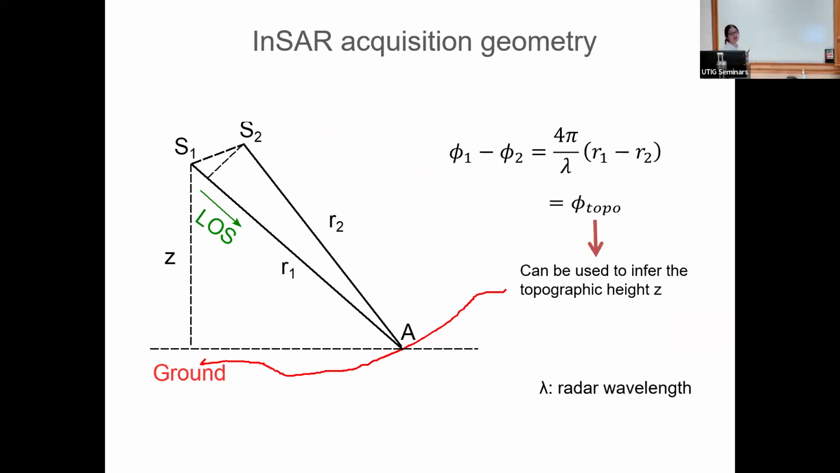This is a simplified geometry. Basically what we can learn here is that the phase difference between phi1 and phi2 can be seen as a proxy of the range difference between R1 and R2. And you also know the satellite position accurately, as we know.